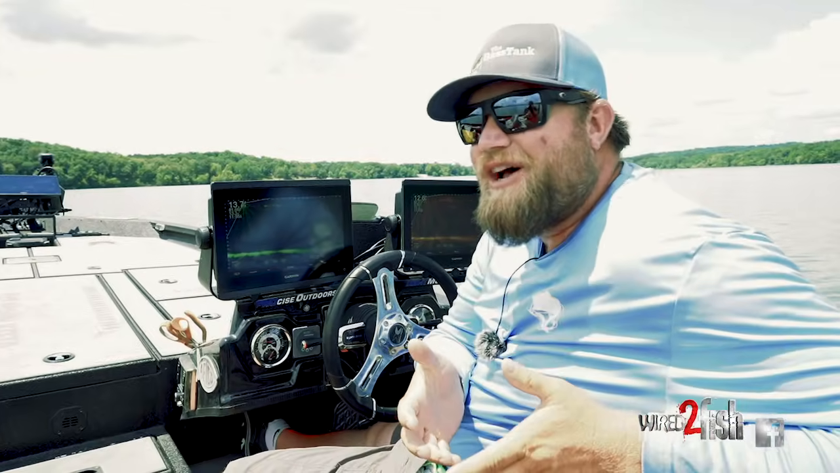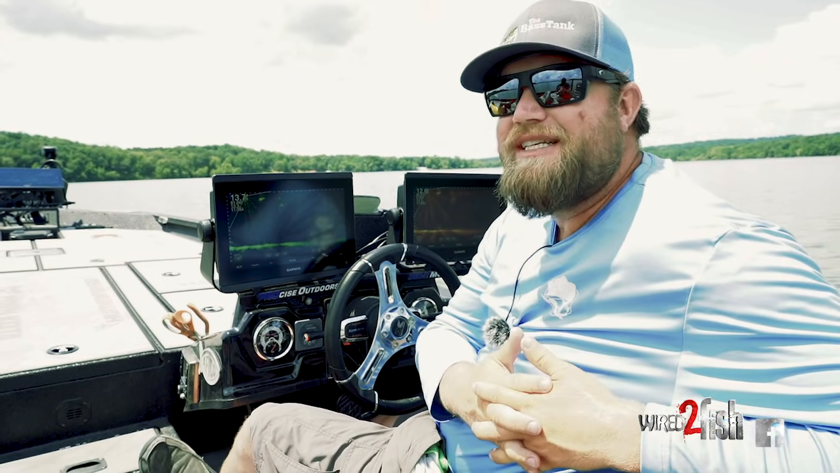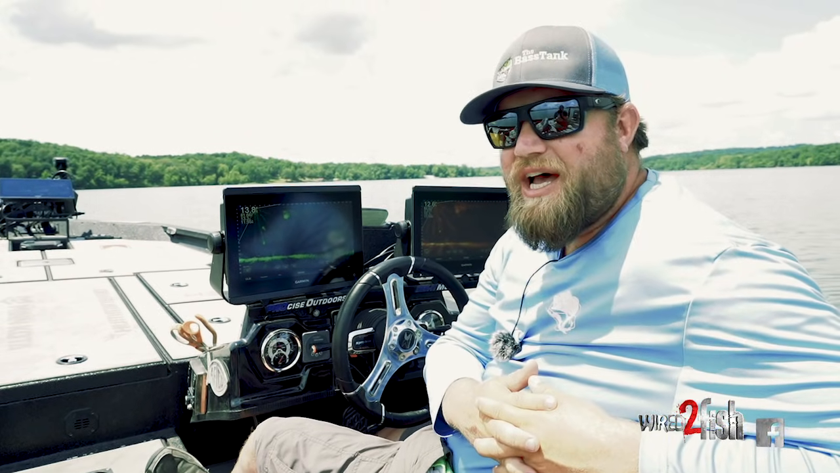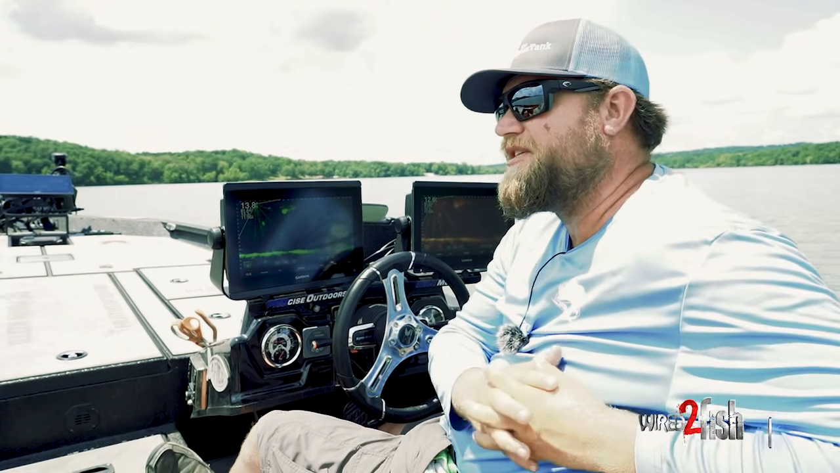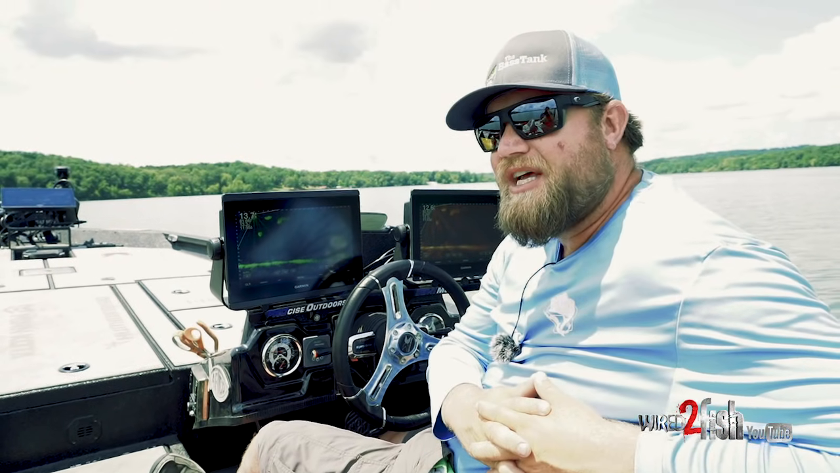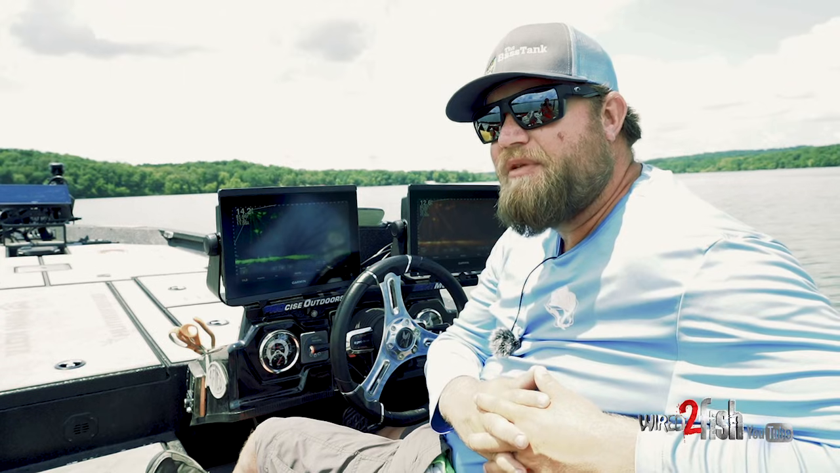I'm often asked, what settings do I use when the fish are on the bottom? I can't see the fish, they're on the bottom. Sometimes crappie get that way, bass get that way, but I'm going to tell you, walleye 100% get this way. They get on the bottom and they're hard to see. And there are a couple of settings in Livescope that allow you to separate the fish from the bottom.